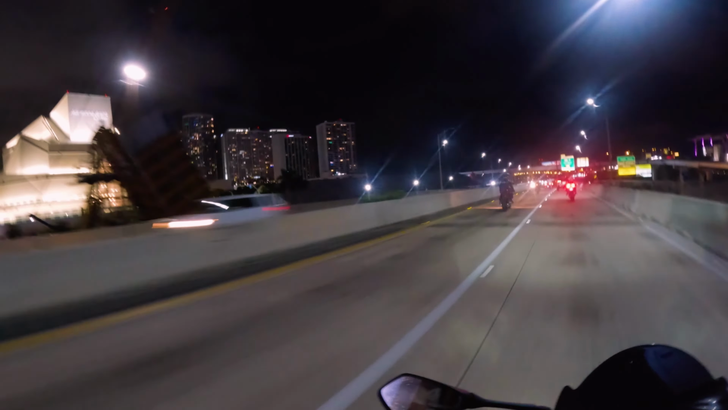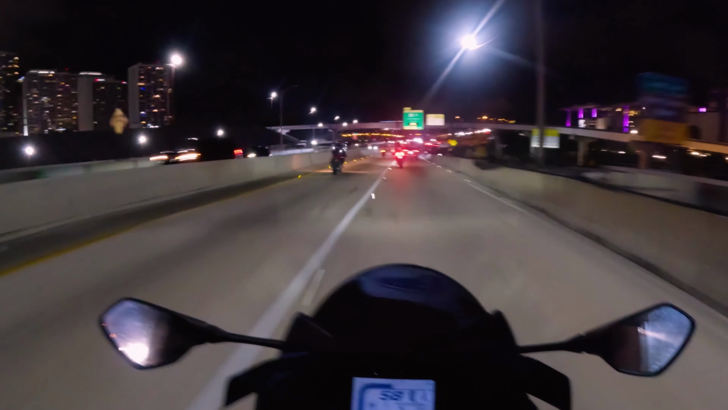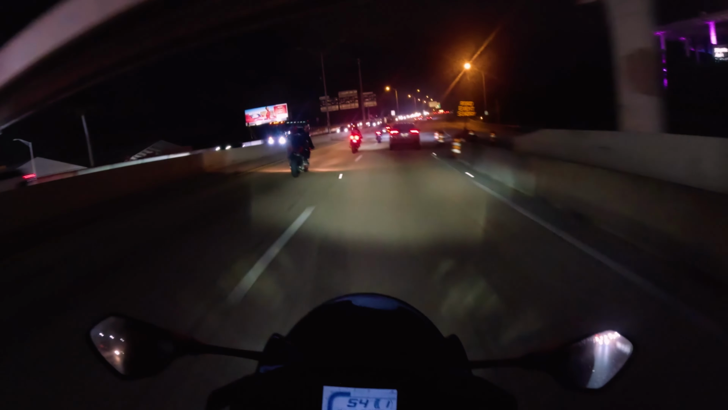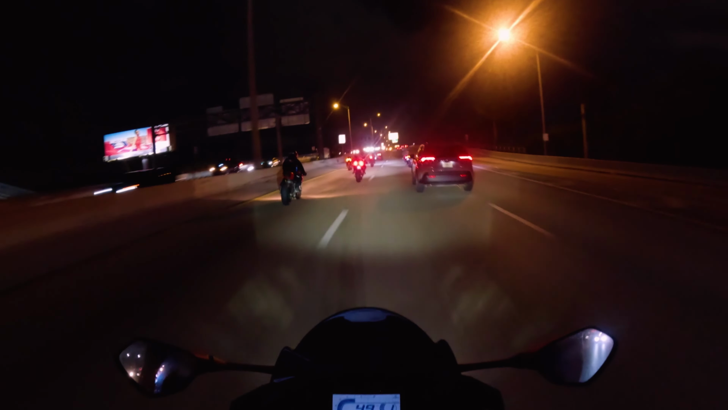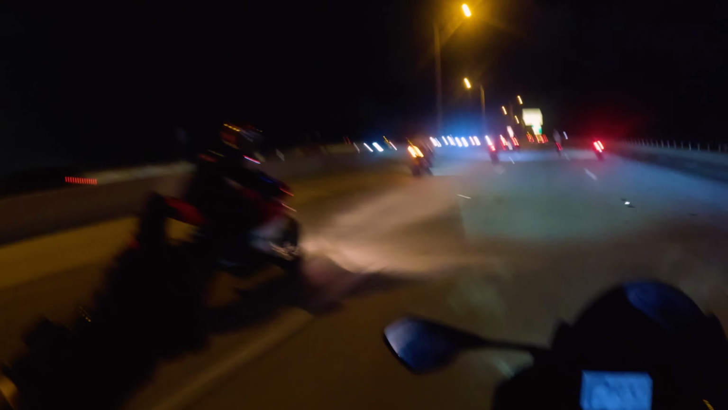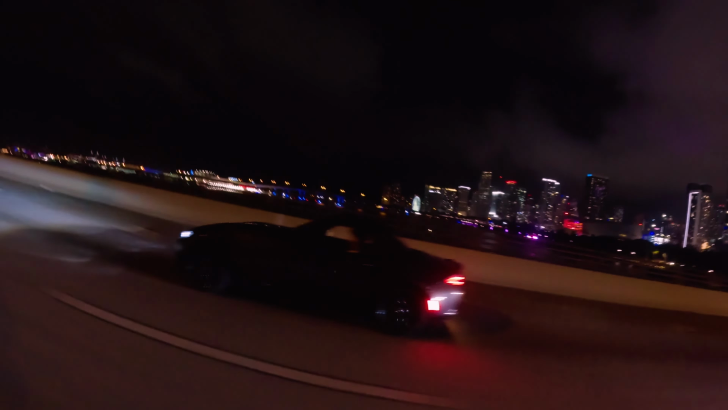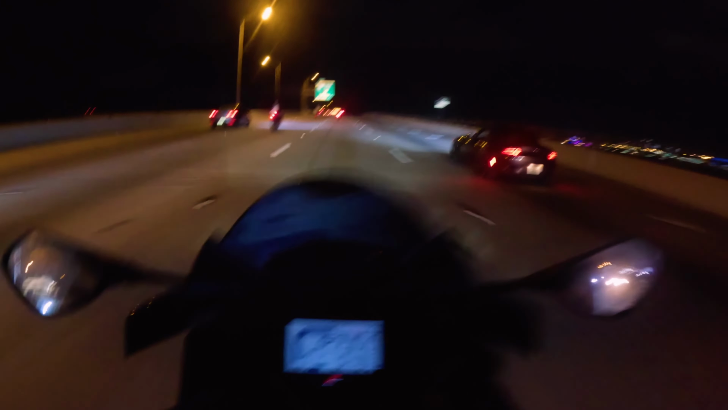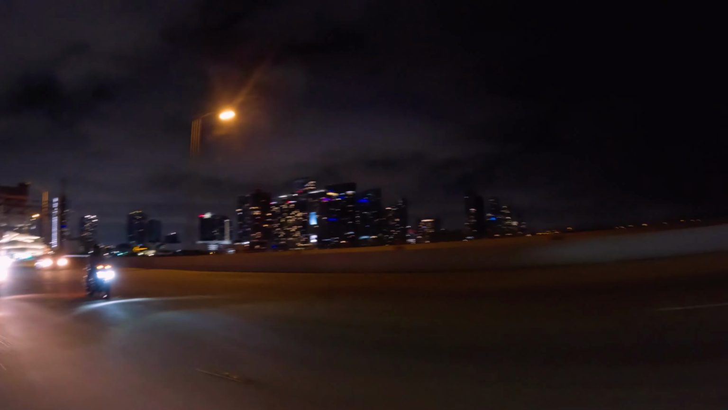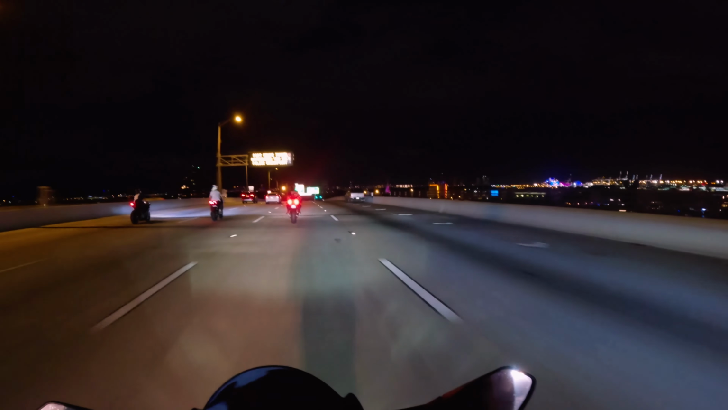Wow, bro. Miami just... And it's hard to, like, take it all in on a motorcycle when you gotta look left and right and try your best not to crash, but, like, dude, it's just insane. It's different. It's a different experience. Wow, look at that, bro. Look at the city. Wow. Miami is nuts, bro. There's so many different parts to it, too.